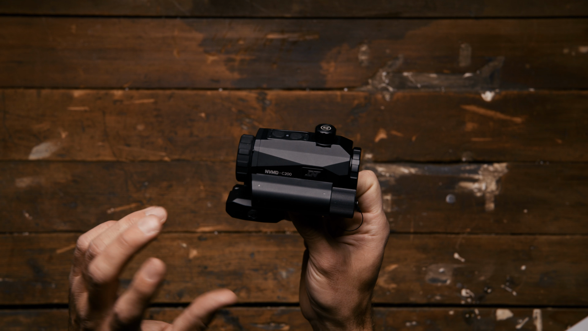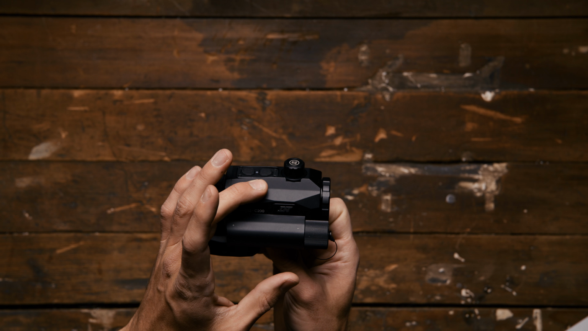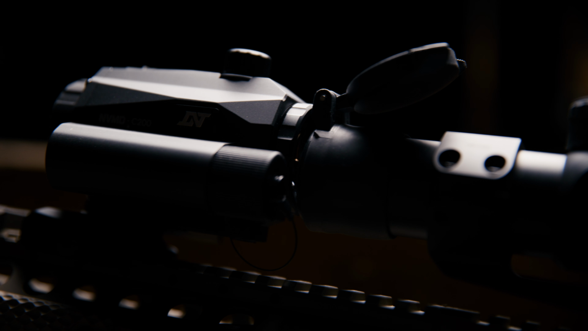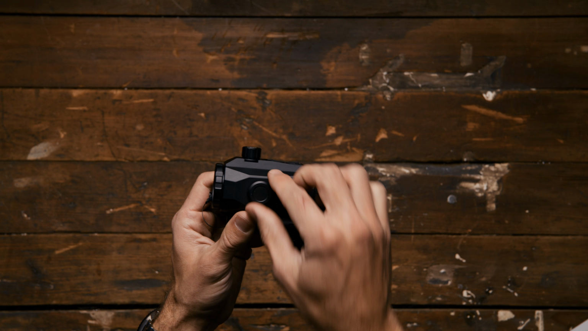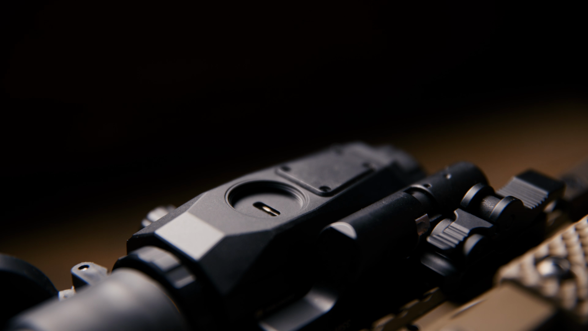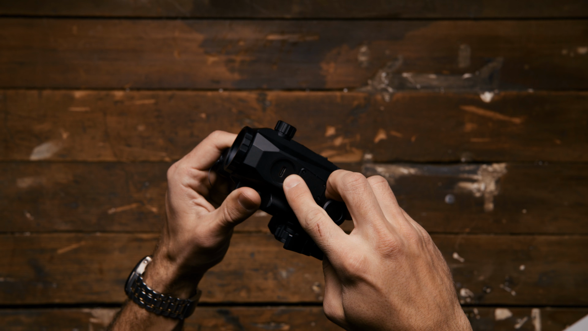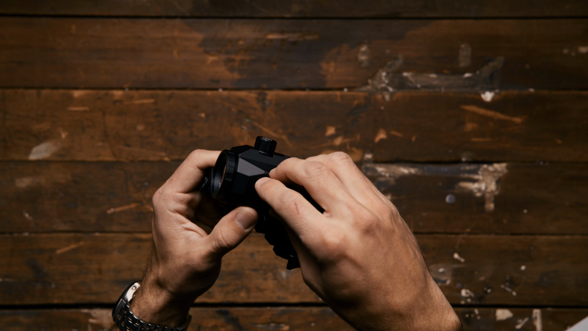All right, so we'll talk about the actual onboard recording. So this has a 32 gig built-in memory in this thing. And what's pretty neat is to get the footage off, you either unscrew this cap here, and you have a USB-C plug on the side here. You plug it right in the computer, pops up like any other camera would, pull the footage off.